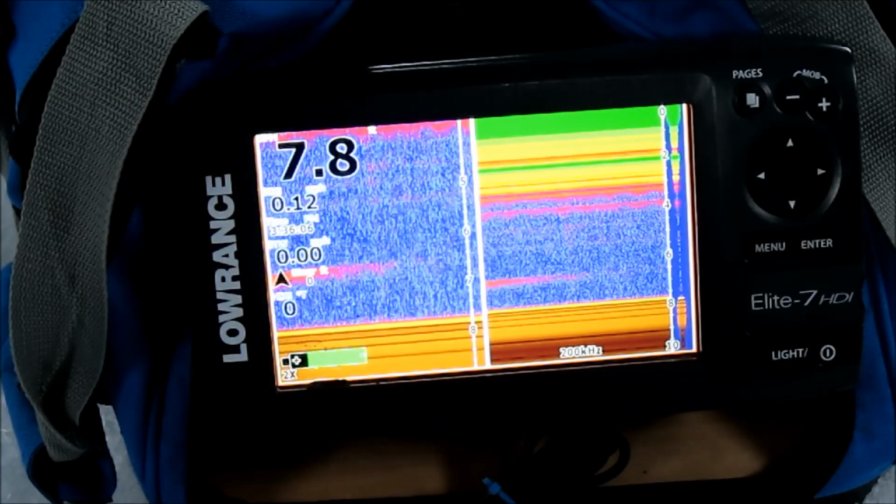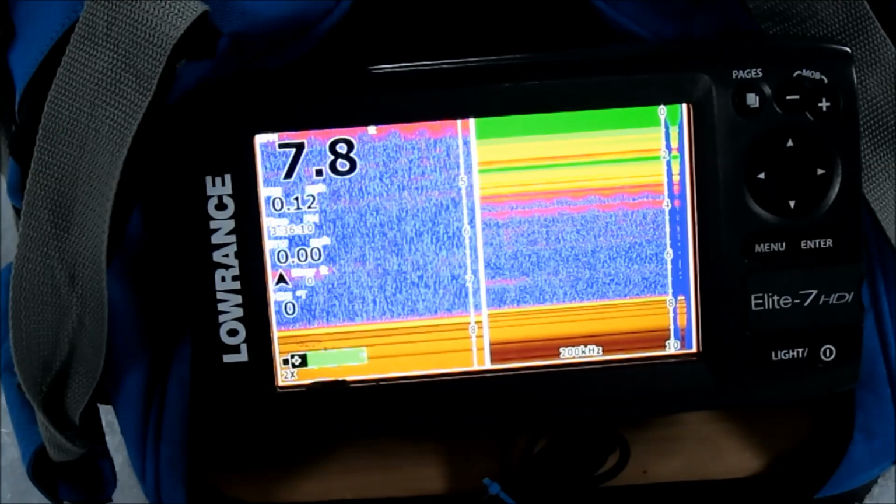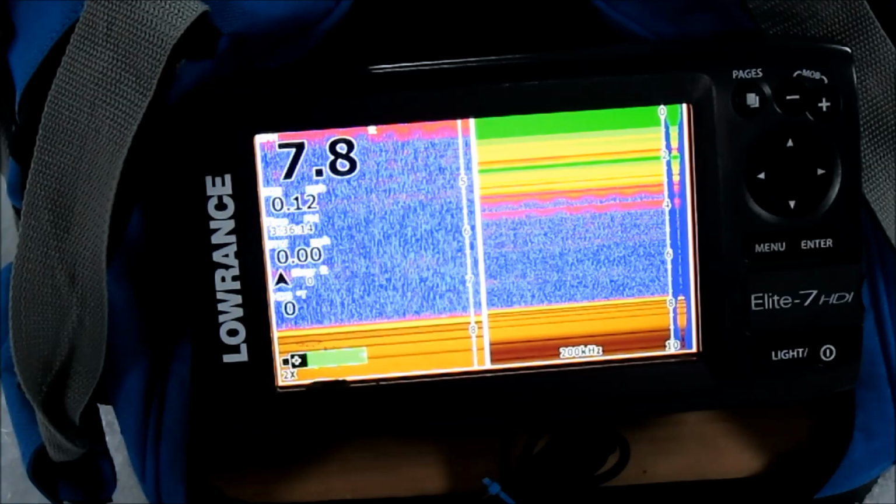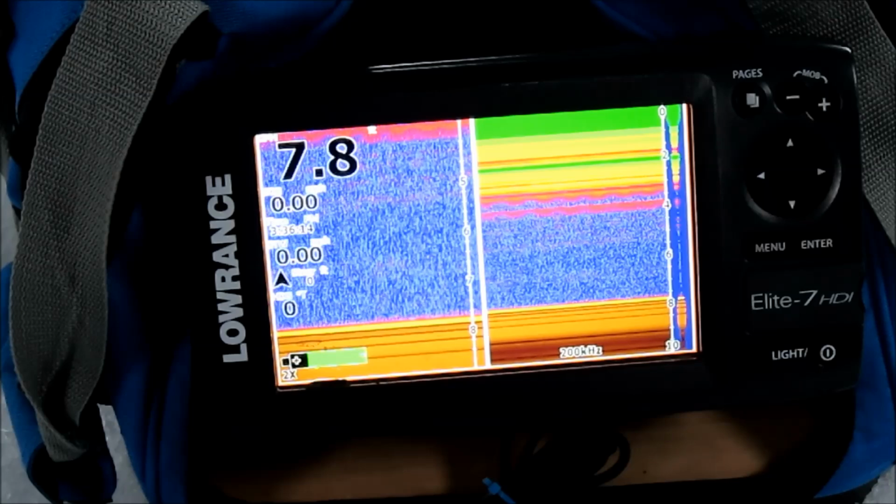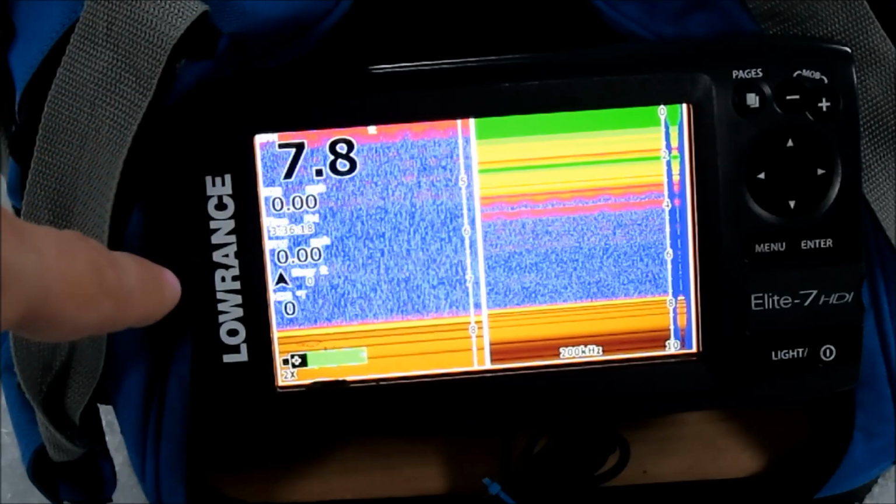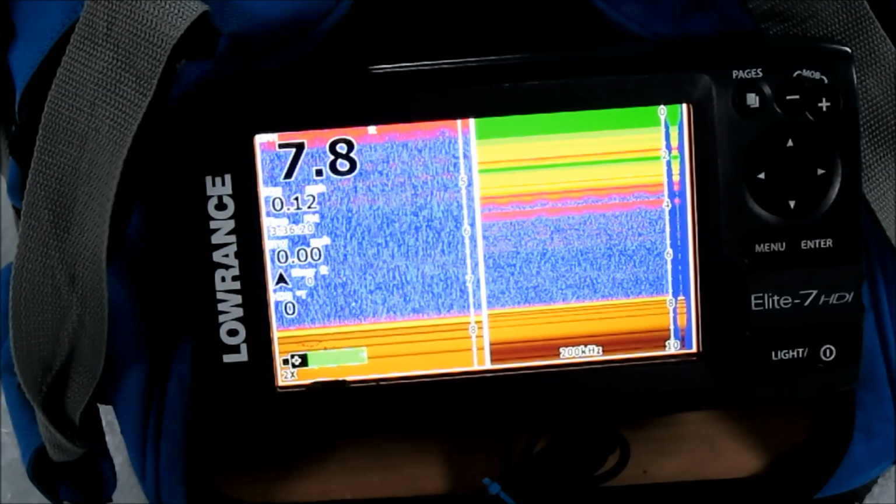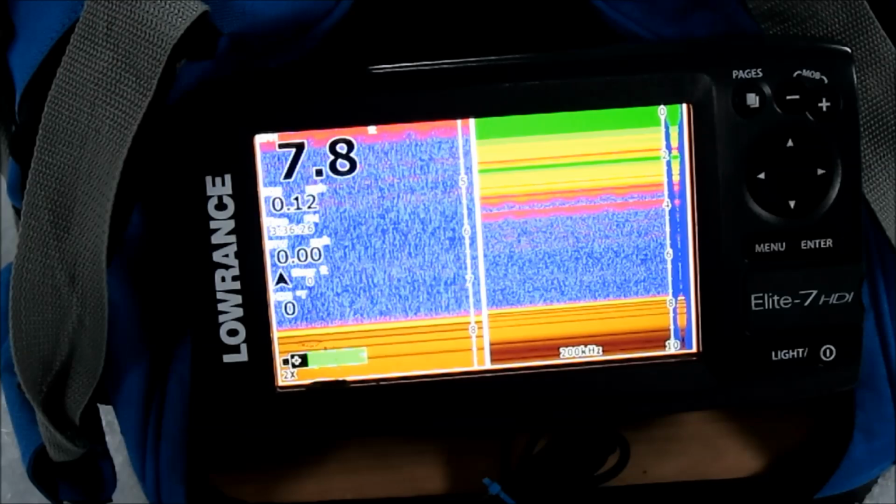So that's the difference between the split zoom and the split flasher. The Lowrance Elite 7 has both those options. So whatever's to your liking, you can go ahead and use. Personally, this is the mode that I will be using exclusively out here, and at least it helps me to see what's down underneath me.